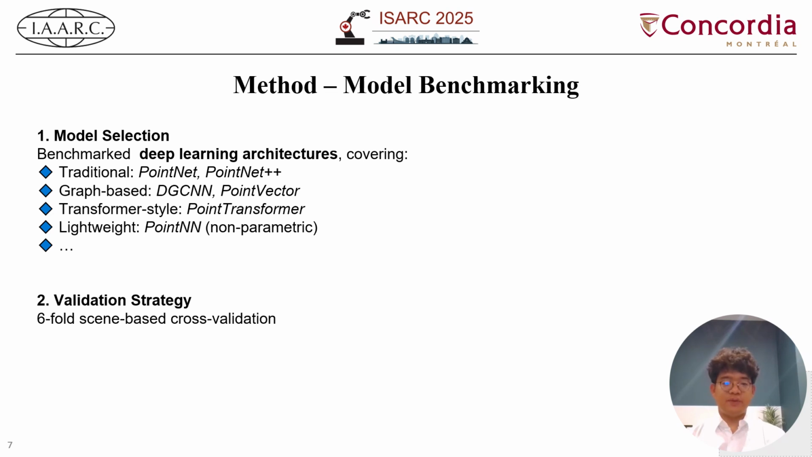For model selection, we select a diverse set of well-known and recent deep learning architectures, covering different families of 3D point cloud classification models, like traditional models PointNet, PointNet++, graph-based model DGCNN, transformer-based model, and a non-parametric model PointNN. For the validation strategy, to ensure a robust and unbiased evaluation, we used a 6-fold cross validation strategy. It ensures our results are not overfitting to specific geometric or lighting conditions during training.